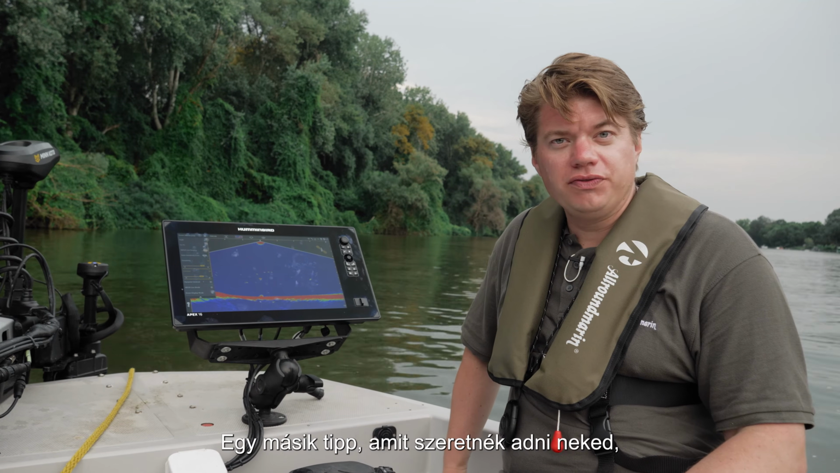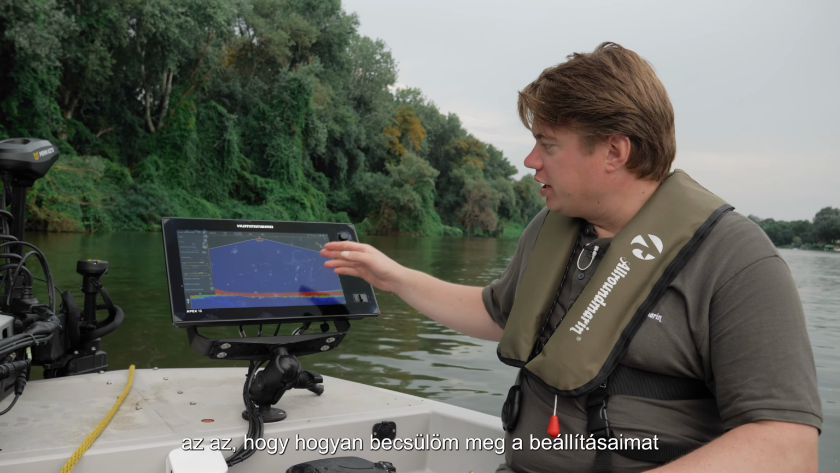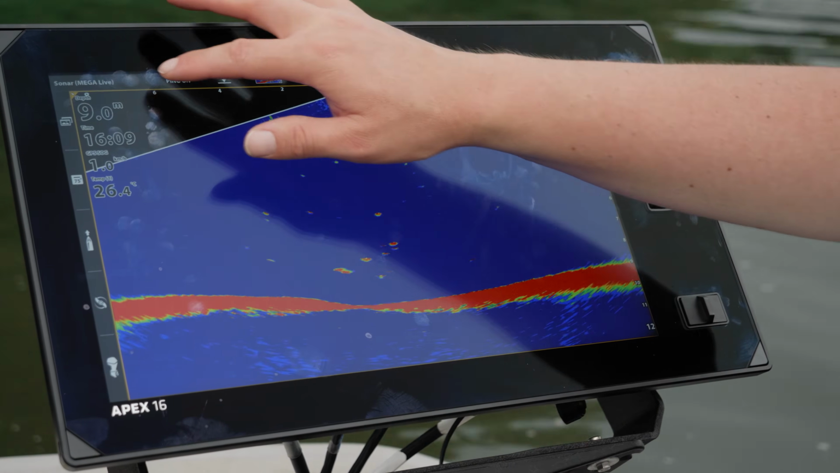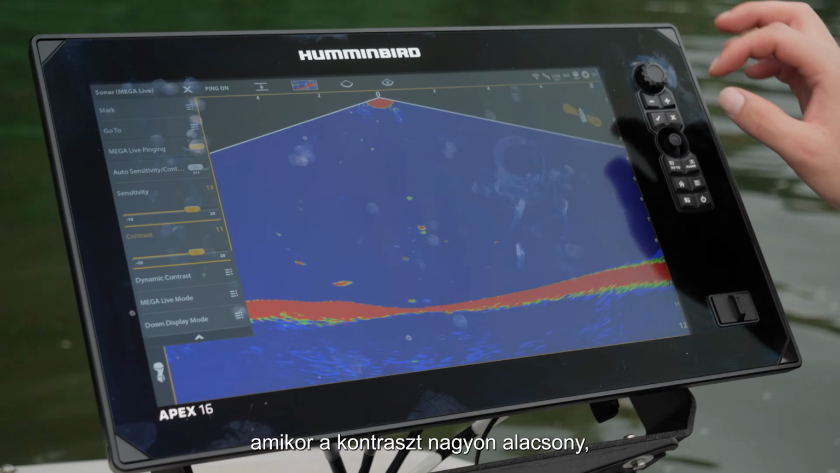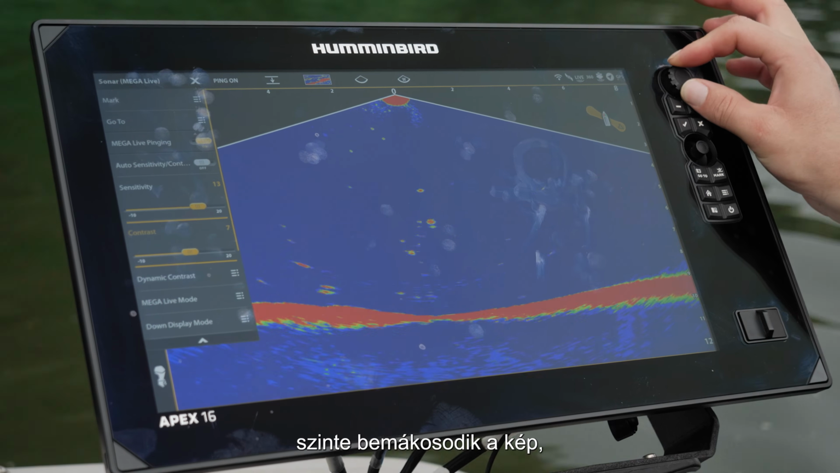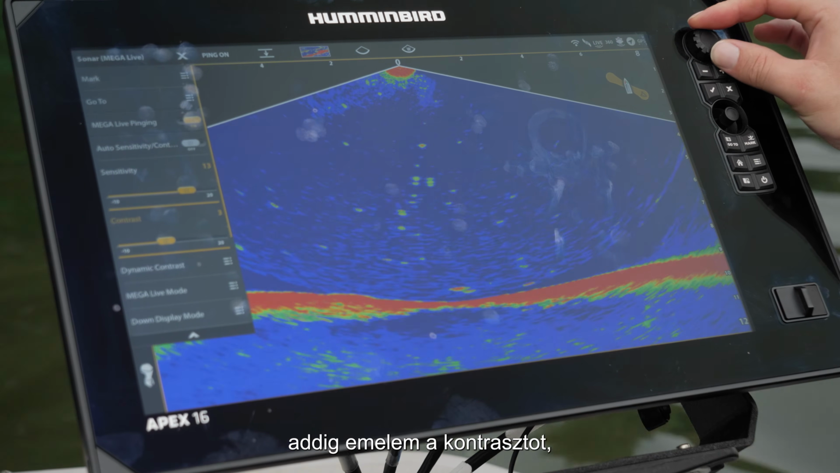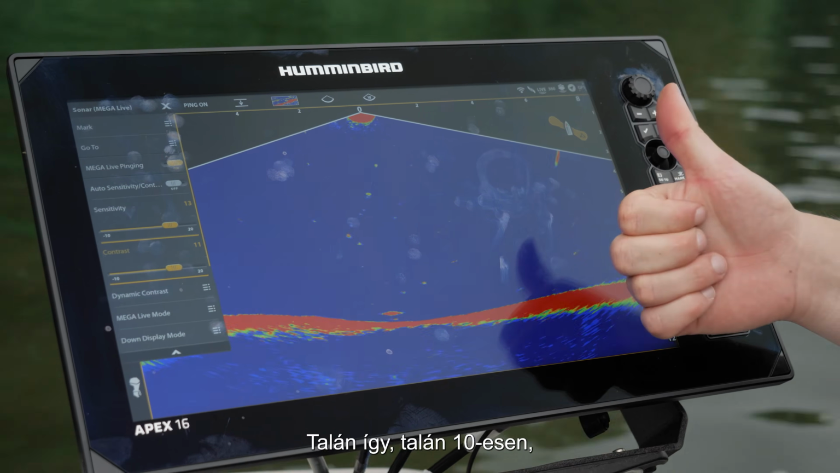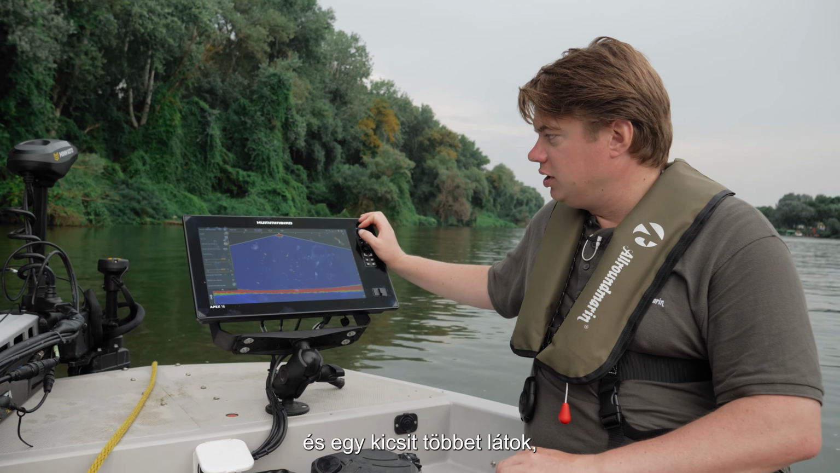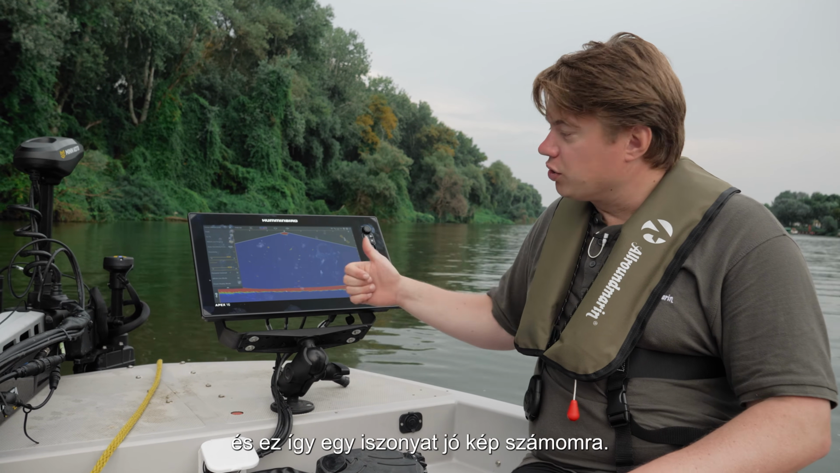Another tip I want to give you is how I estimate where my settings will be with the contrast. For example, when the contrast is very low, I get all this clutter in my picture and I up the contrast until I'm satisfied. Maybe like this, maybe it's 10, I see a little bit more, or 12, then every clutter is gone. And that's a very good picture for me.